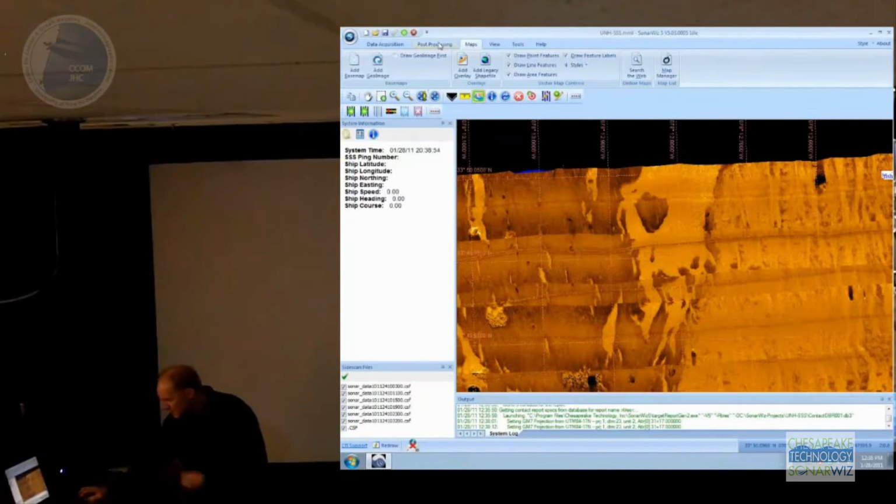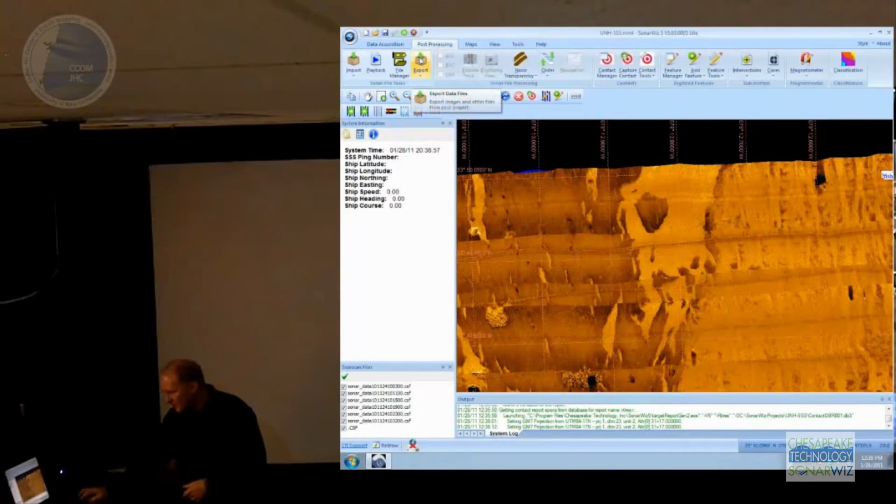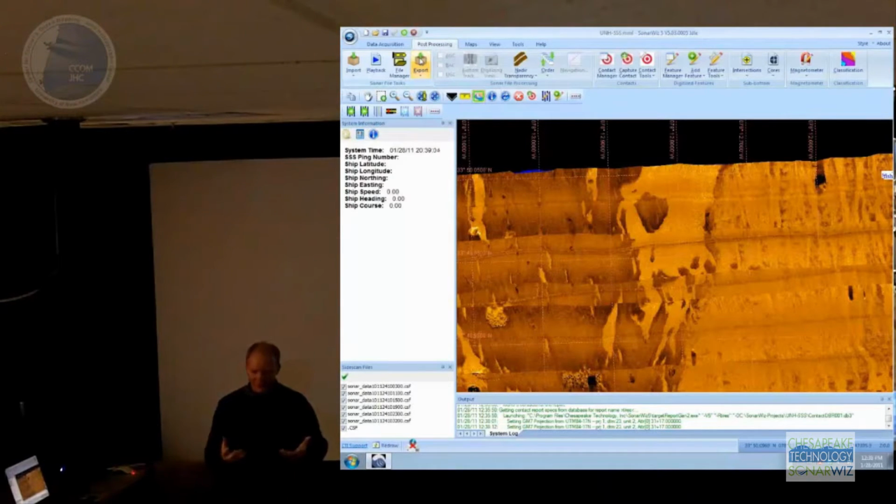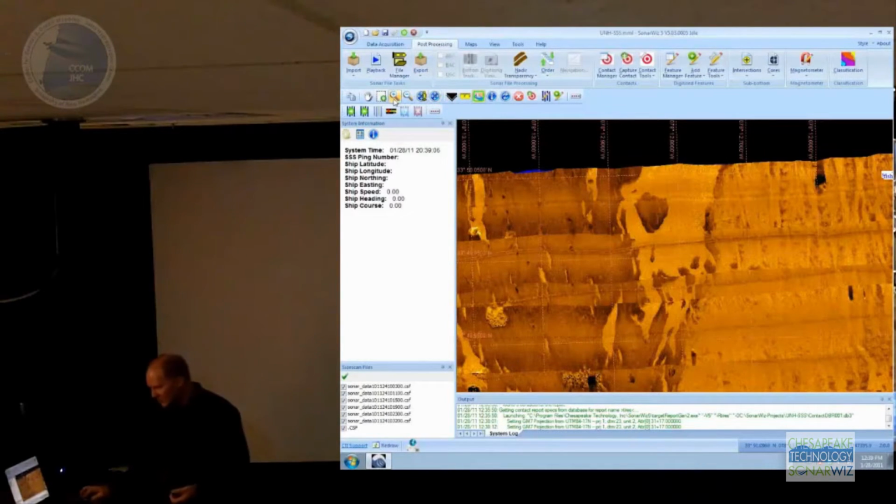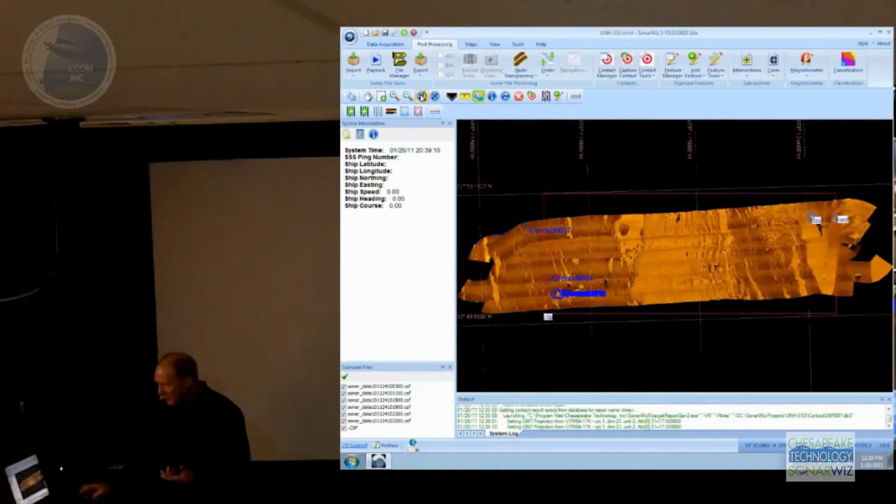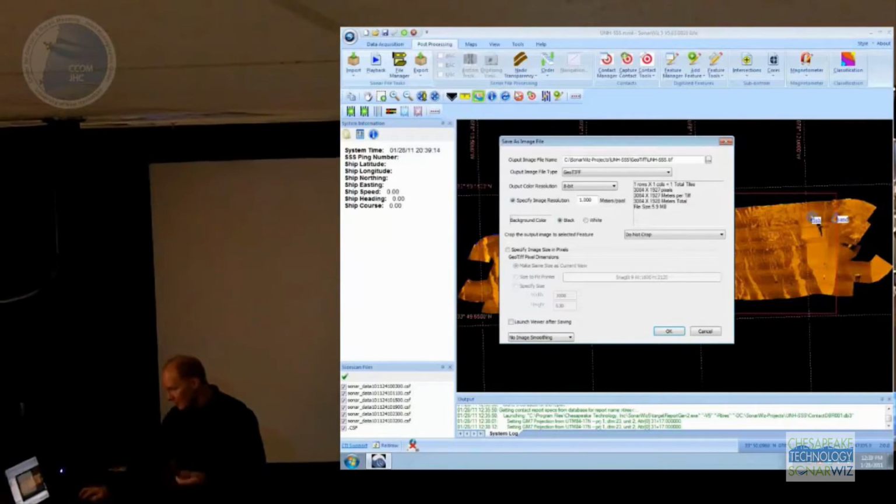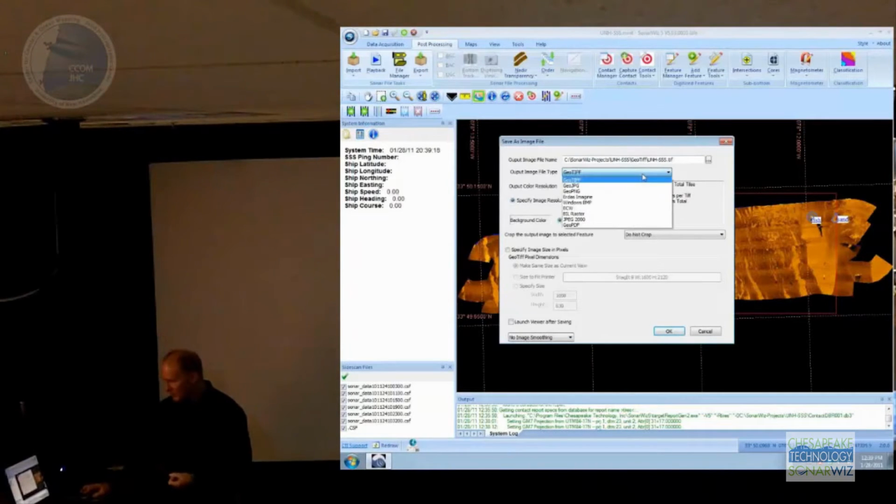I guess I need to talk about the outputs. So you've made this nice mosaic, and you want to do something with it, right? You want to give it to a customer, you want to publish it, or do something interesting. So SonarWiz has a function that lets you make geo-images. I've been talking about this, and this is it here. You export a geo-image, and you can choose between GeoTIFF, JPEGs, and so on.